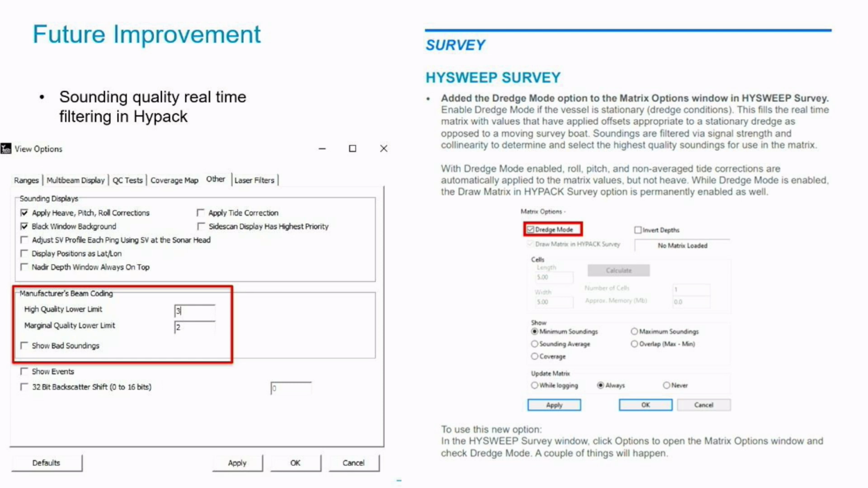Some future improvements. For HYPACK, it would be nice, we were talking with Jerry and hopefully we can figure out a solution, to filter the beams within HYPACK to filter out all the noise from the turbidity and not update the matrix with that. And then there's also dredge mode in HYSWEEP. This feature actually wasn't available when we were doing our demo, so I actually don't know too much about it, but Jerry's going to be talking about that tomorrow.